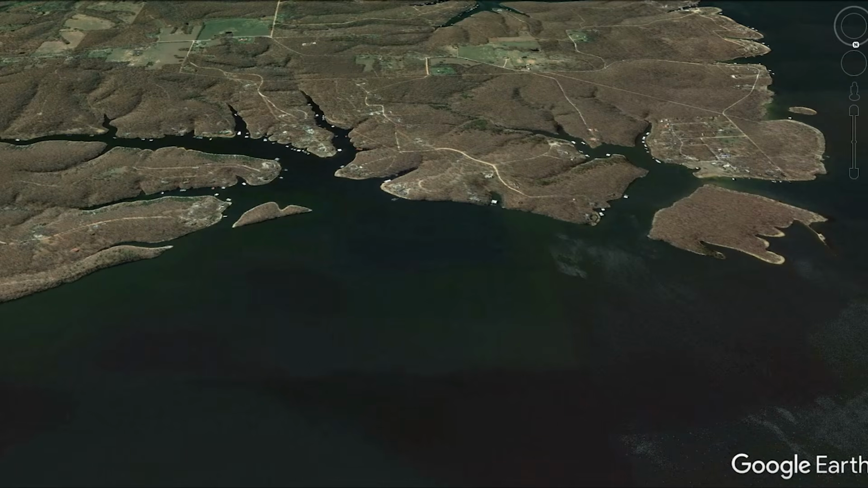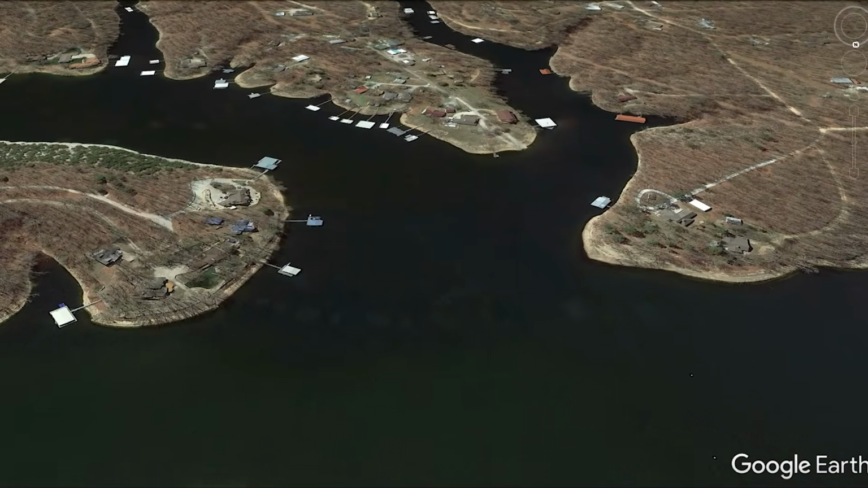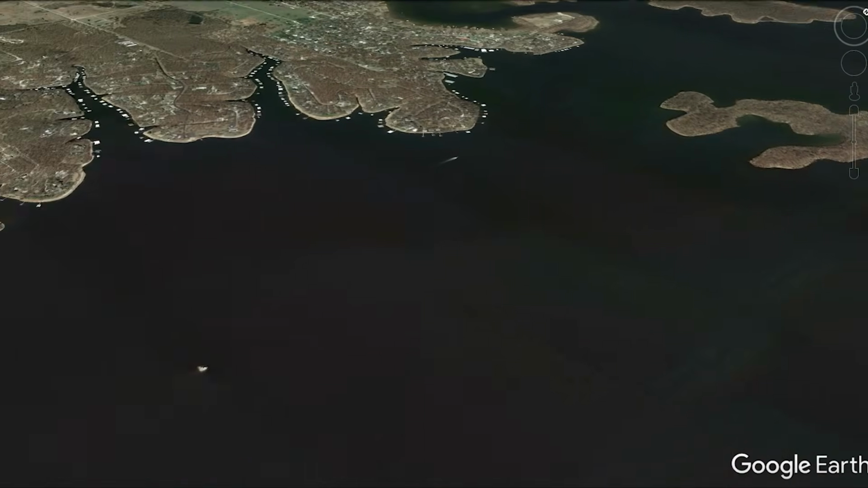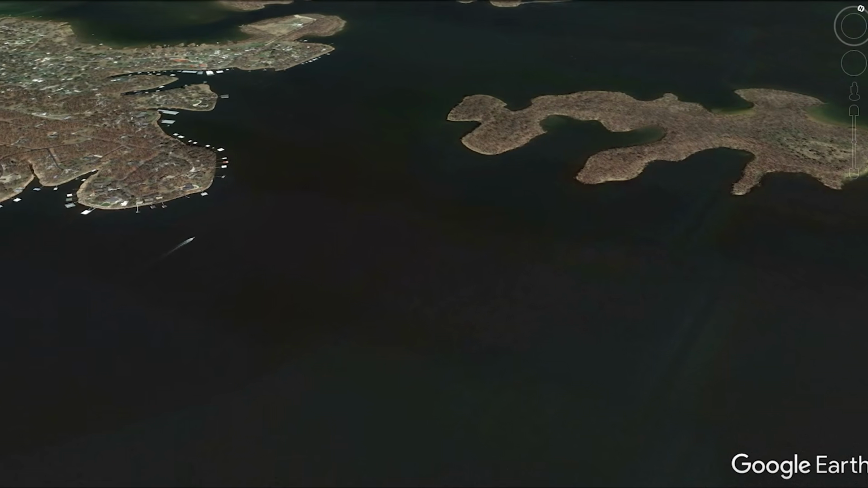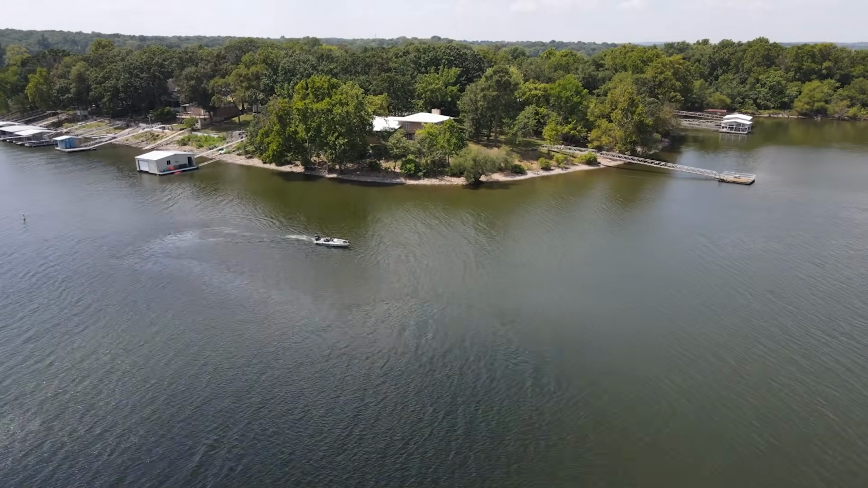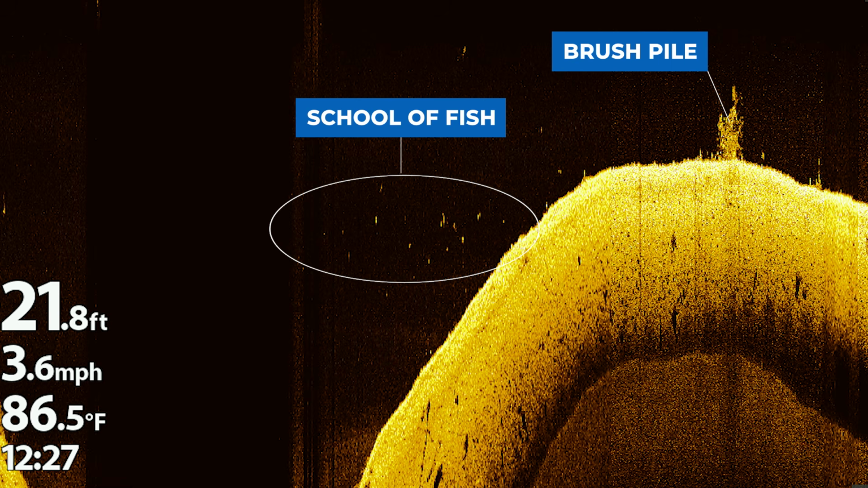After striking out again on these main lake points, I decided to move further back into the creeks in this section of the lake. I didn't find anything interesting, so I decided to move 2 to 3 miles up the lake again to see if another section of the lake would be more productive. I graphed some of the main lake points, then made my way back into some of the secondary points back in this creek. On the 3rd or 4th point I graphed, I started to see several fish that were positioned out in front of a drop-off and also close to a brush pile. We finally found what we're looking for.